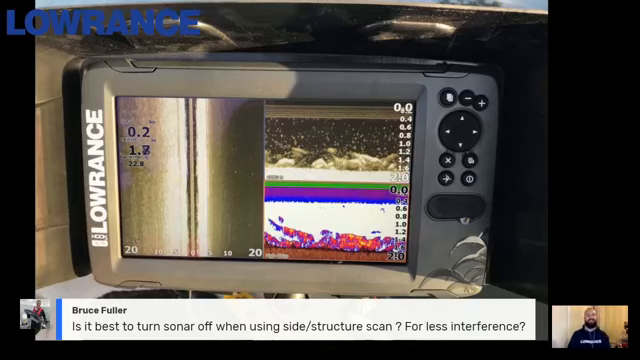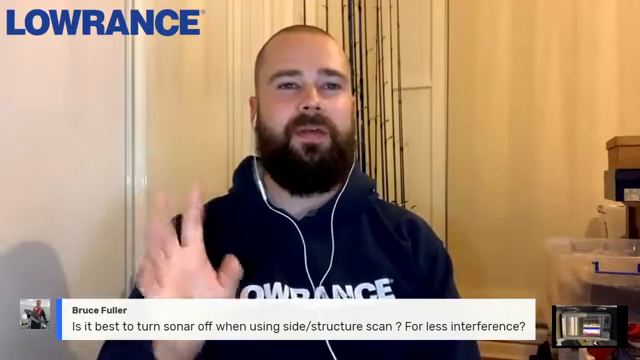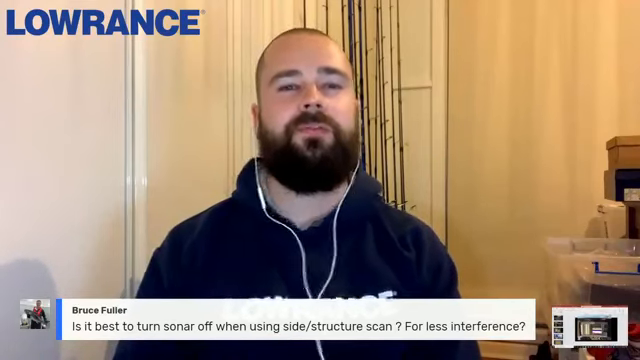Mate, we've got a question from Bruce Fuller, and Bruce is asking, is it best to turn your sonar off when you're using side or structure scan for less interference? Hey, Bruce, no, absolutely not. Don't need to switch that off at all, because they run on totally different frequencies. So there's totally no need to switch off your normal sonar, mate.